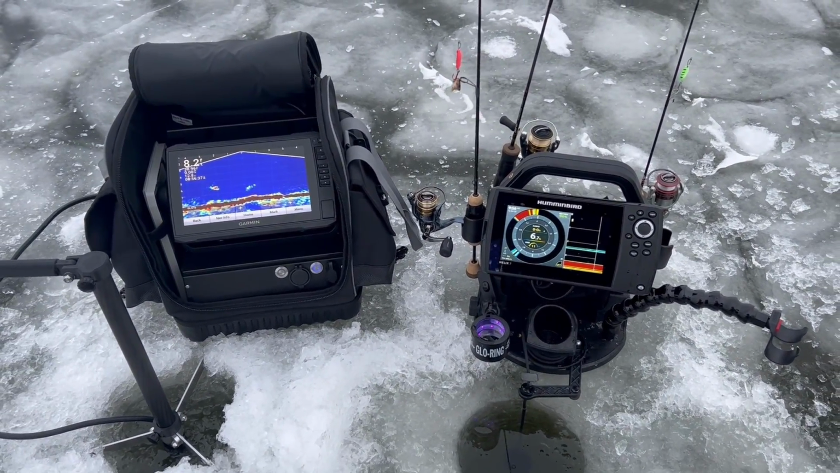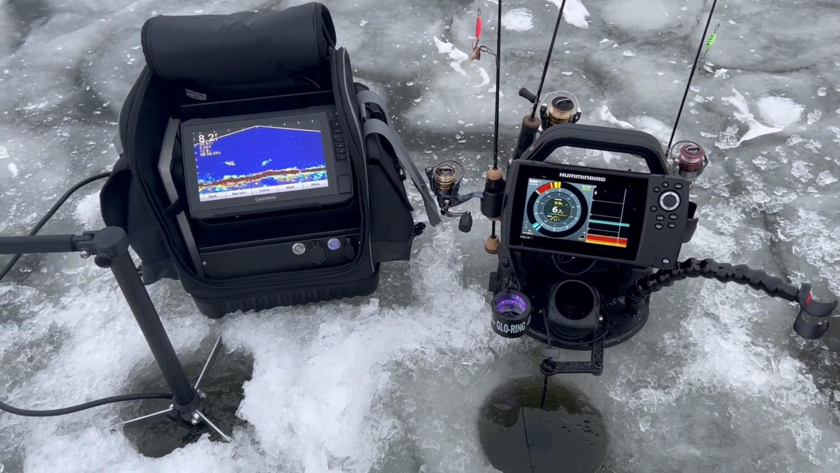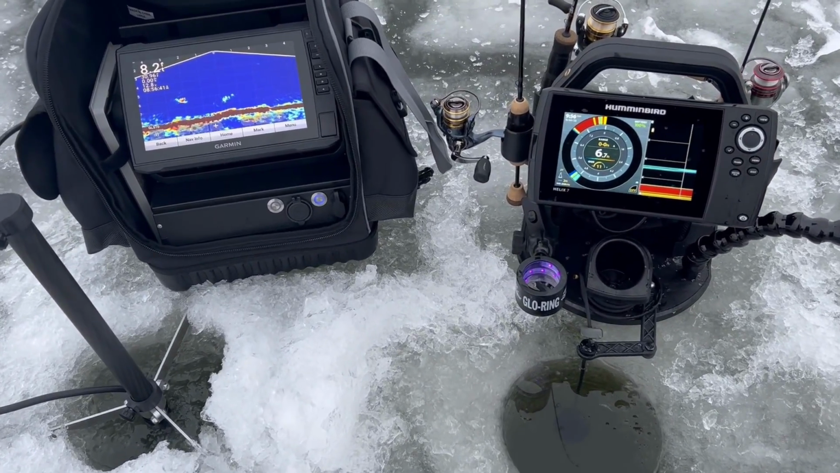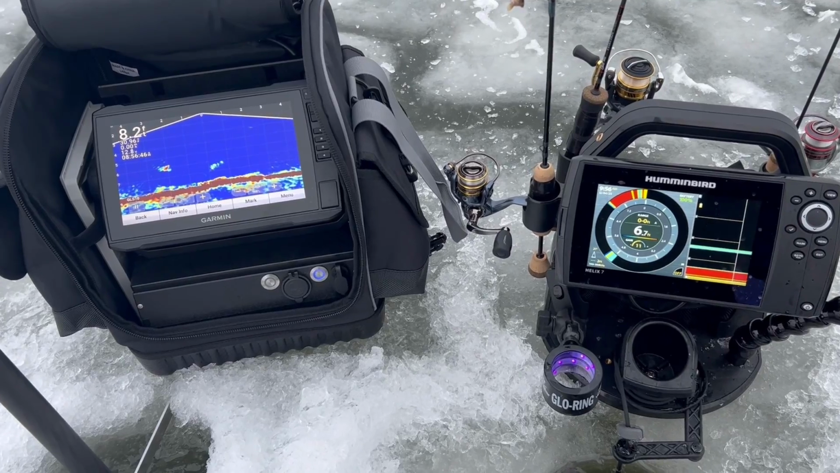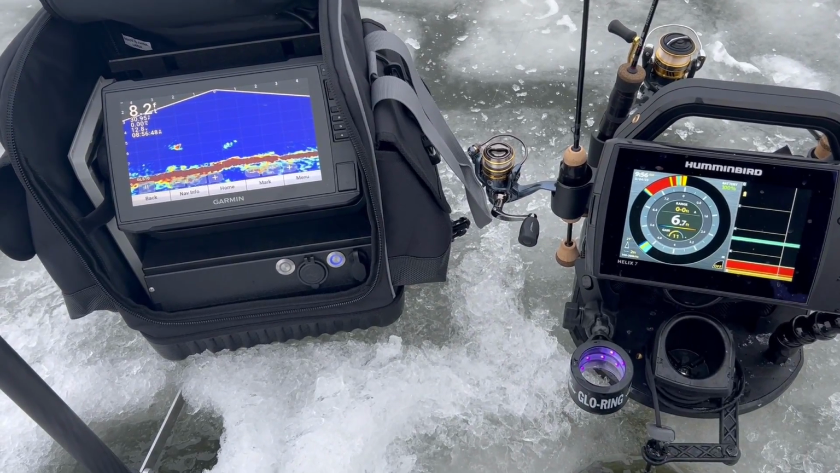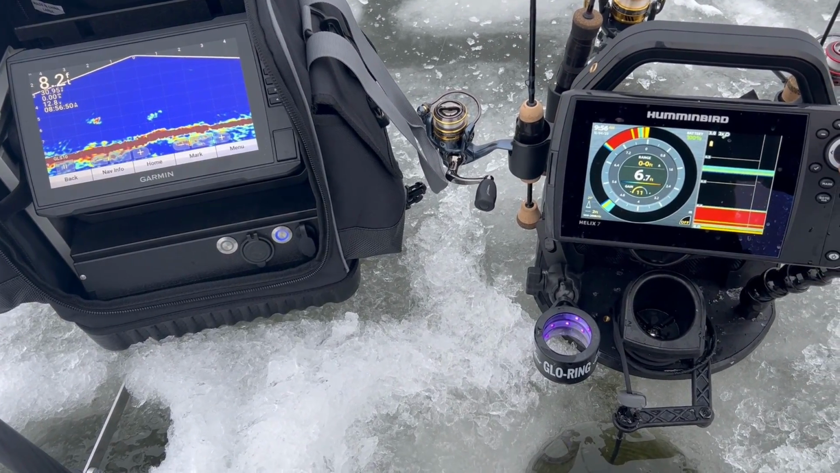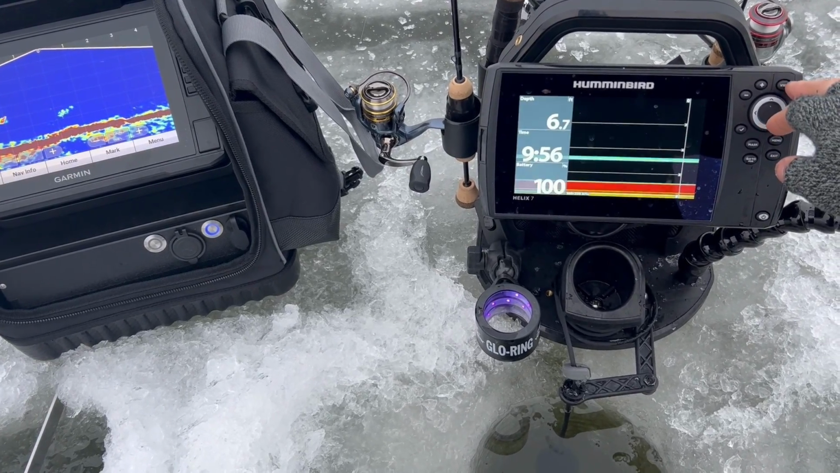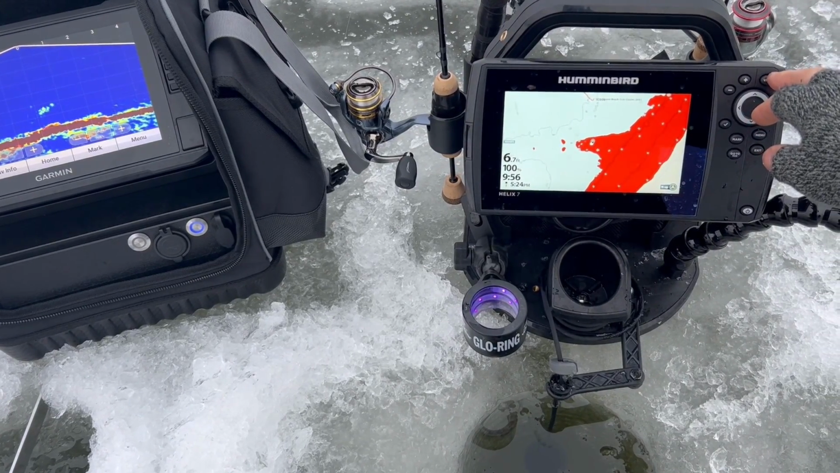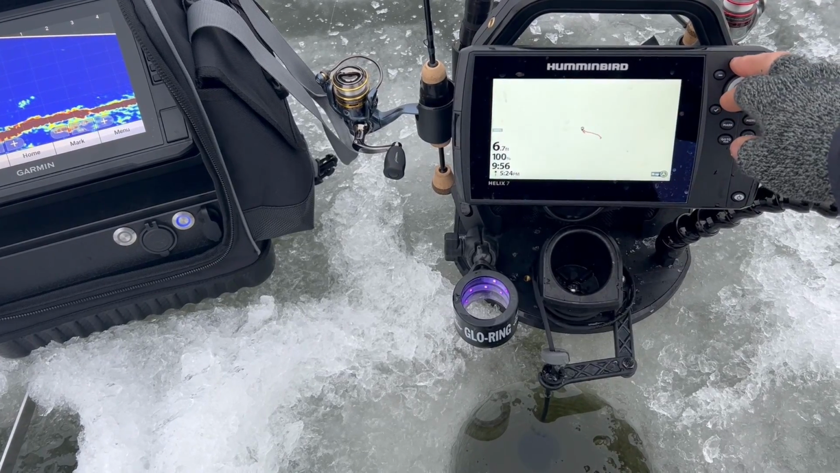All right, guys, kind of slow morning here, so I'm going to show you something on the two electronics when it comes to mapping. So we've got Humminbird and Garmin. The maps are slightly different. The Humminbird has the upgraded chip in it. So we're in Minnesota. See, I'll zoom in.